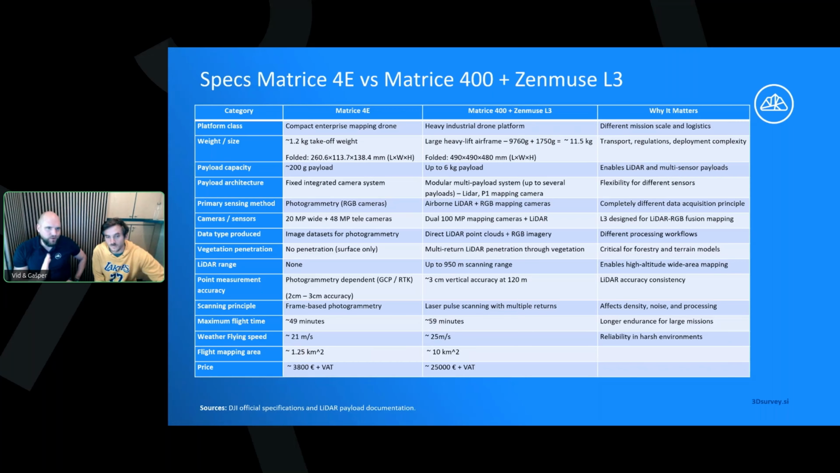So just to estimate what kind of area you can map with the 40 and what kind with the 400. We took the stated flying time and decreased it by 25%. Here it says the 40 flies for 49 minutes. We said 37 is the maximum we dare to fly. And for this one, it said 45 minutes is maximum.